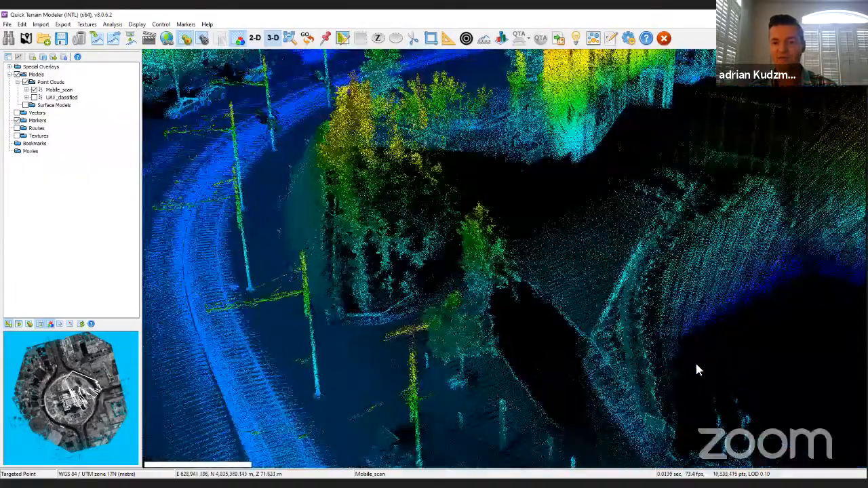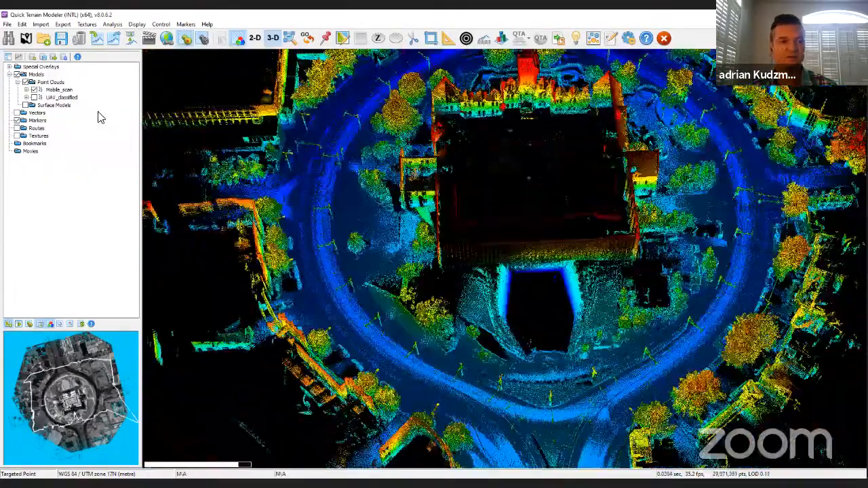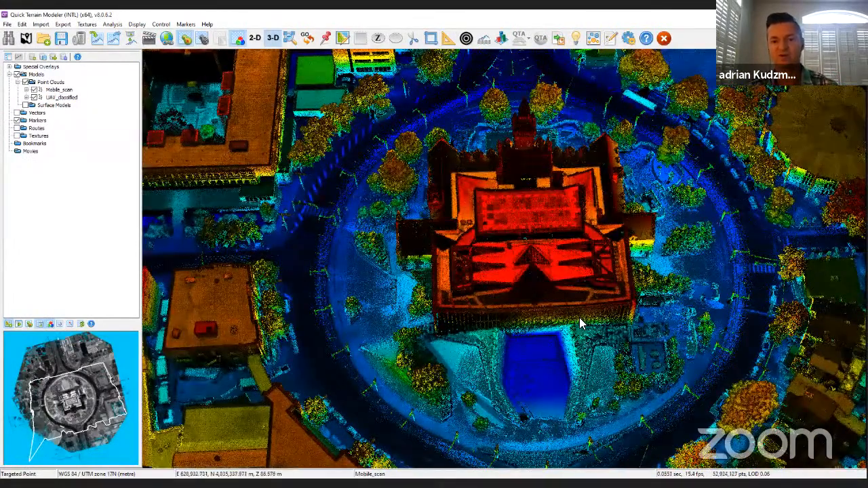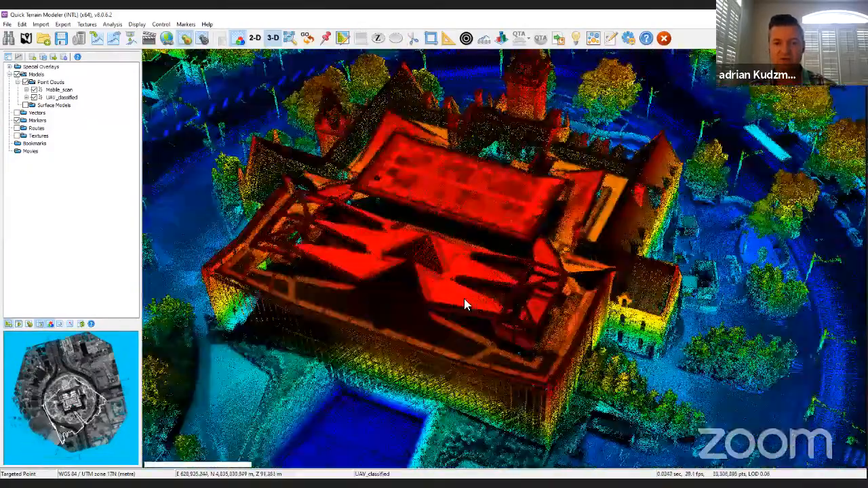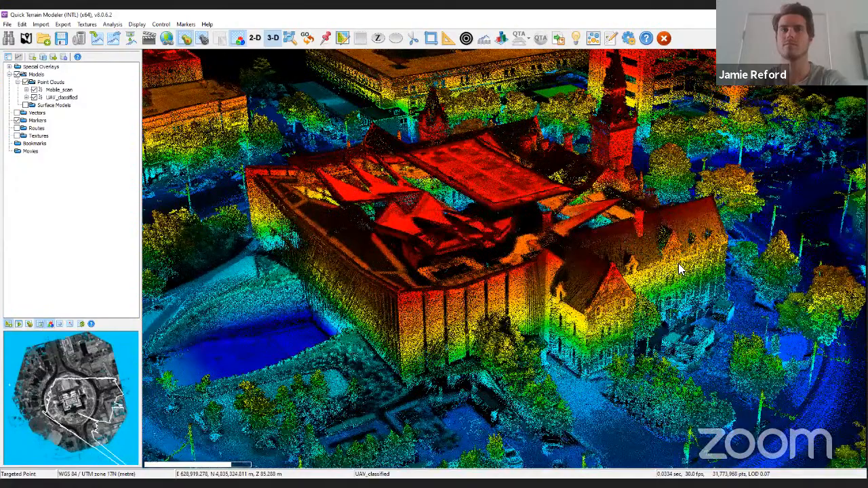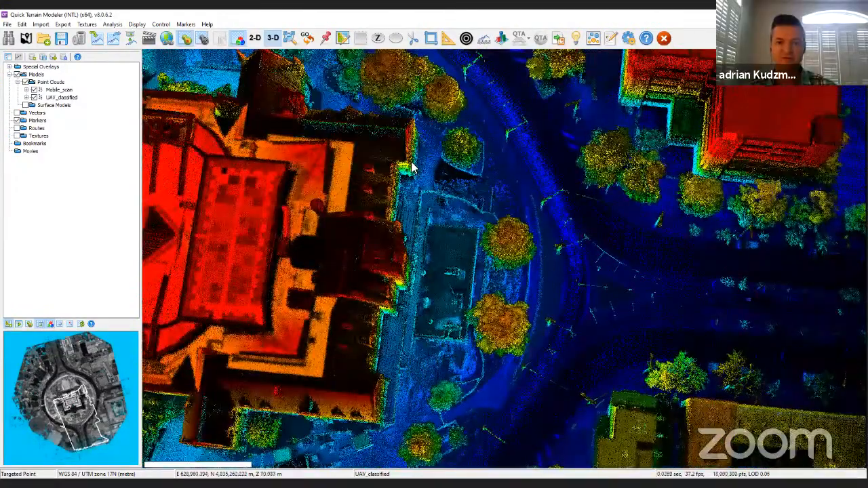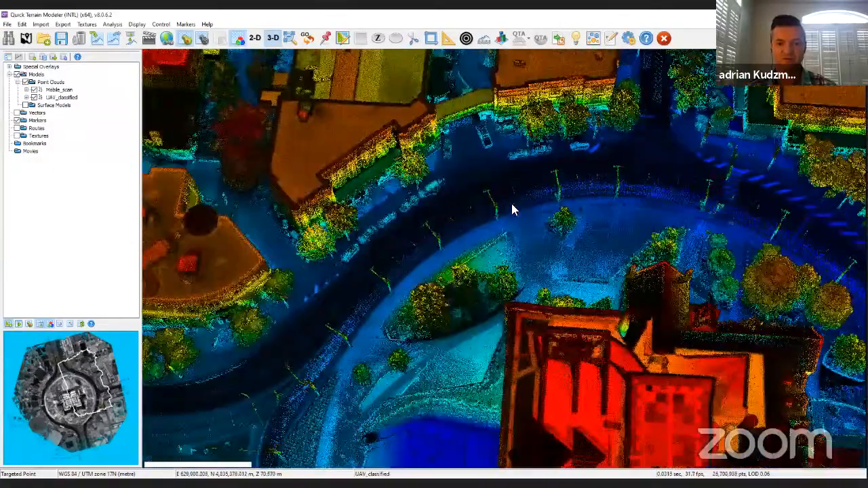Now, if we add to this data set the UAV data collected, you see that it picks up all of the roofs and adds extra detail to the point cloud that was collected. So you can see more detail on the rooftop and the surrounding features of the data that was collected in the building.